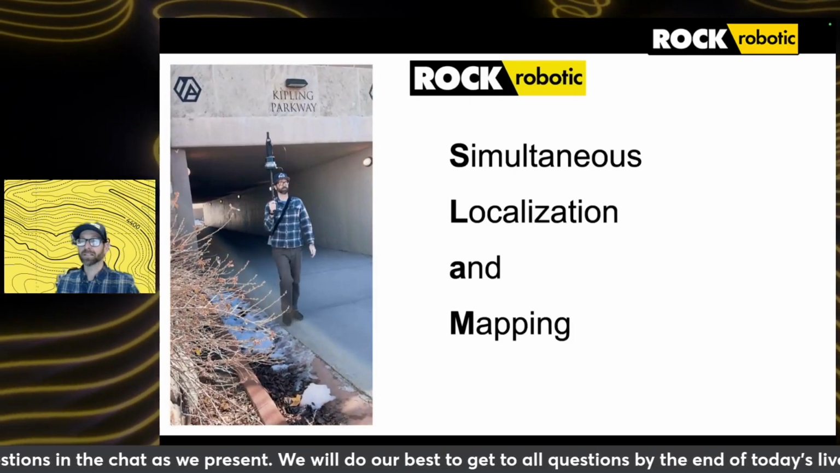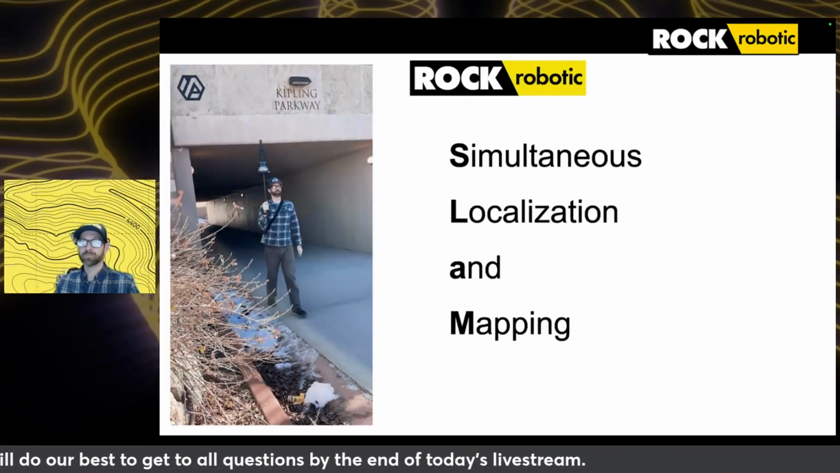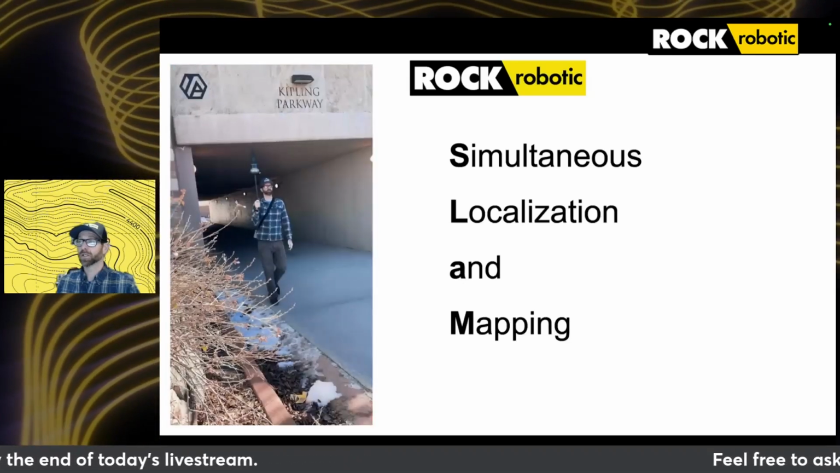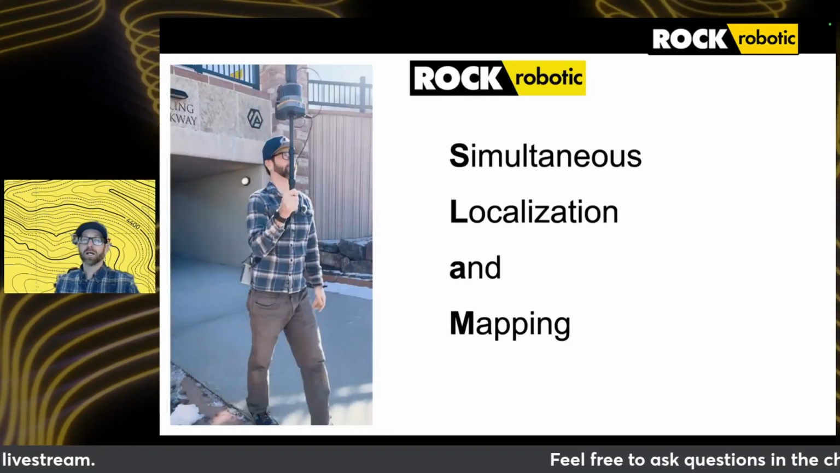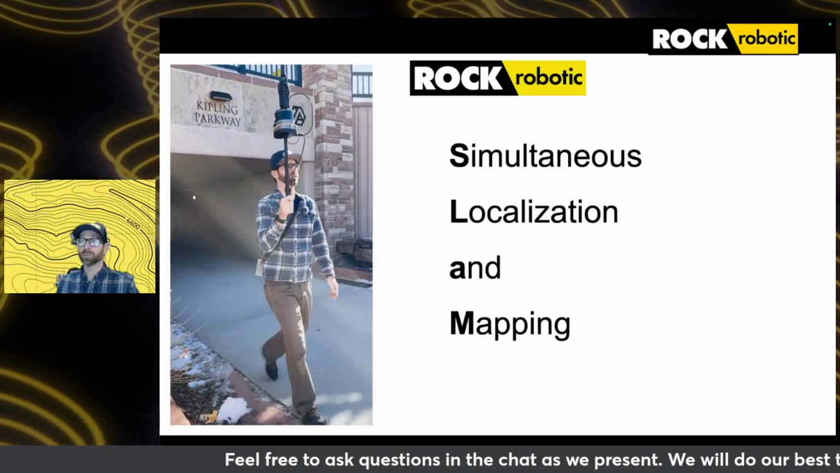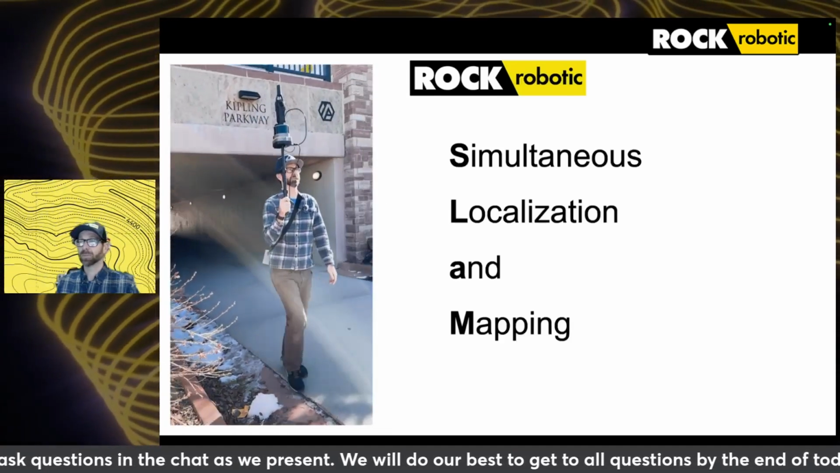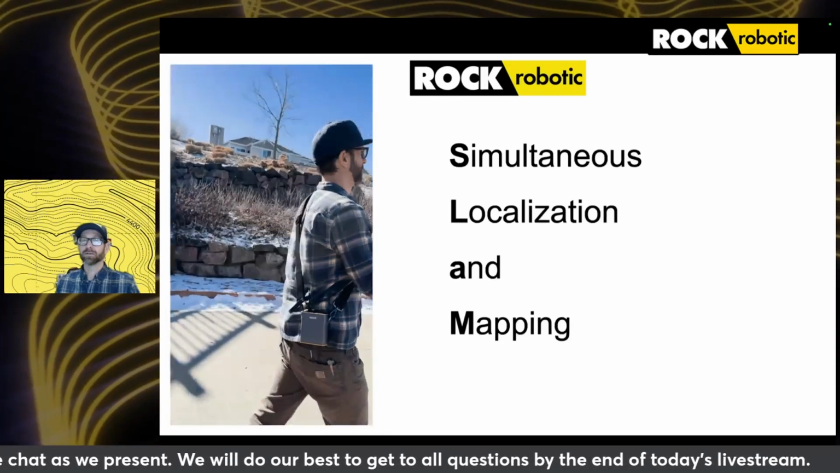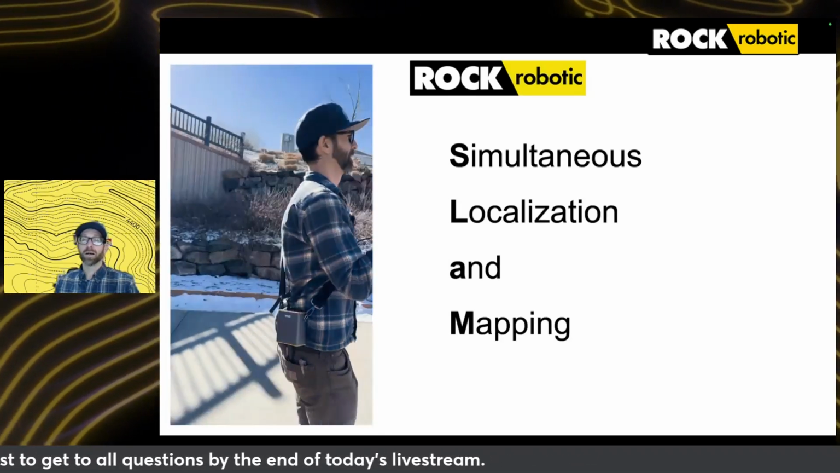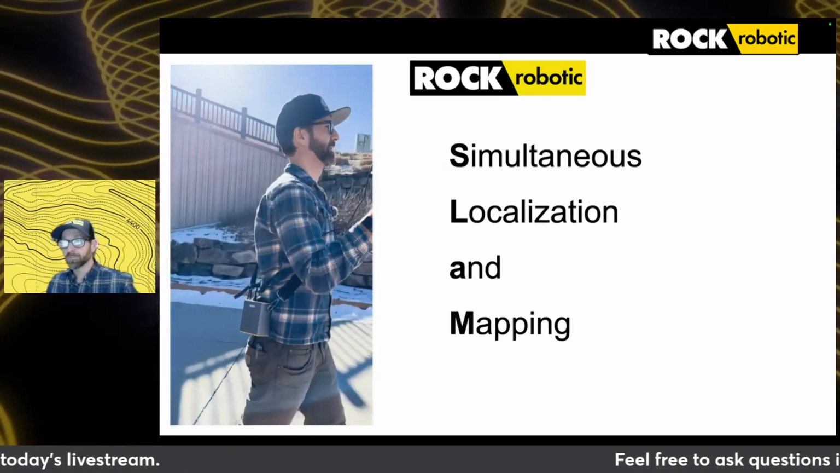Instead of setting up a static system, you can walk the site freely, capturing real-time data. This not only speeds up the process, but also allows for better coverage. With SLAM, you can perform detailed scanning methods to capture underpasses and complex structures. You can also collect data in tight spaces that traditional methods struggle to reach, and you can get the job done safer, quicker, and more efficiently.